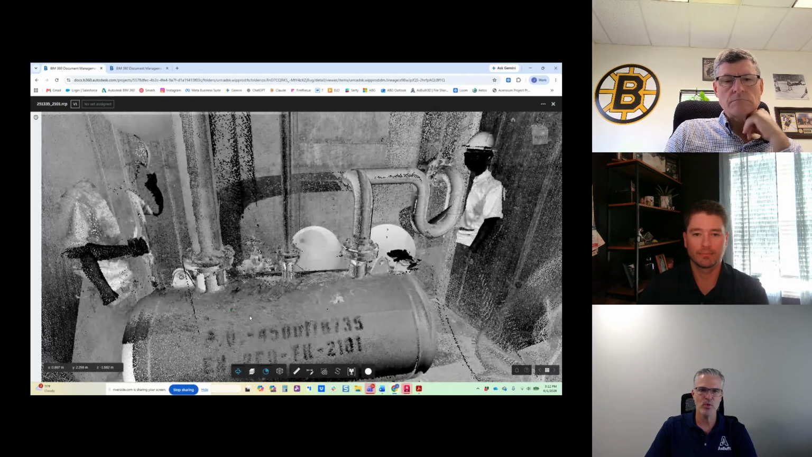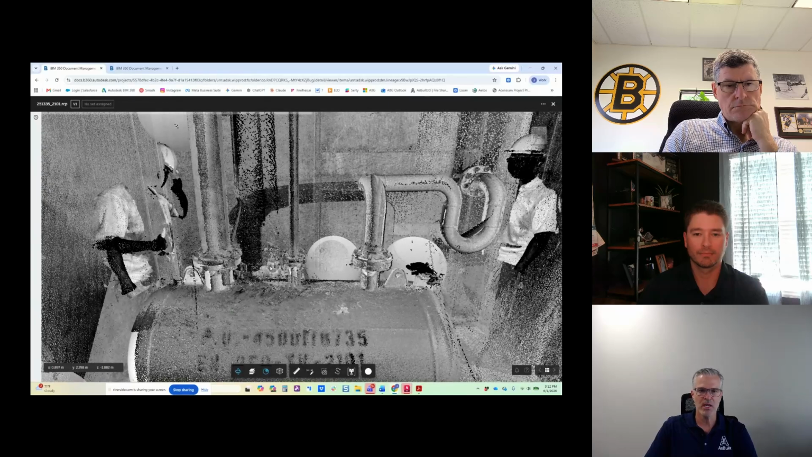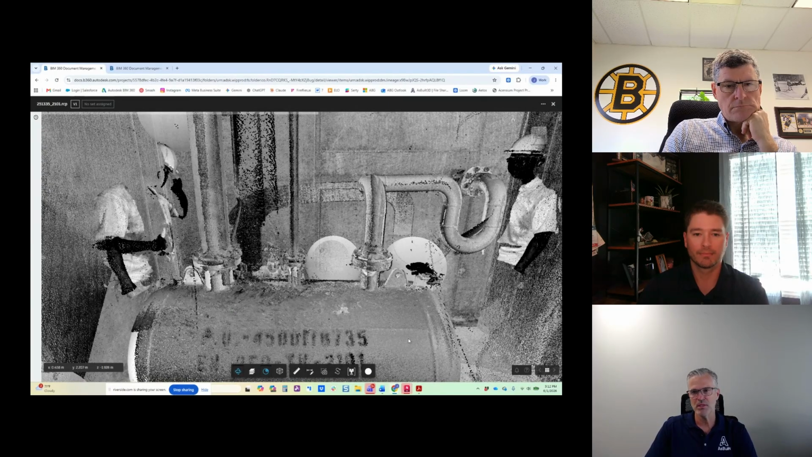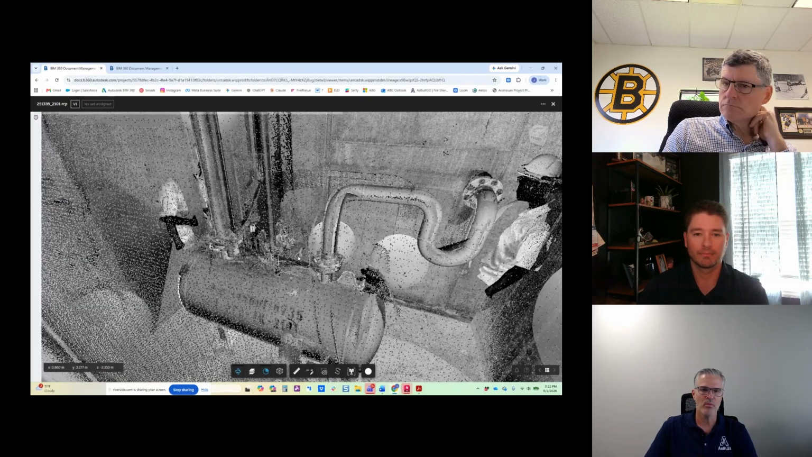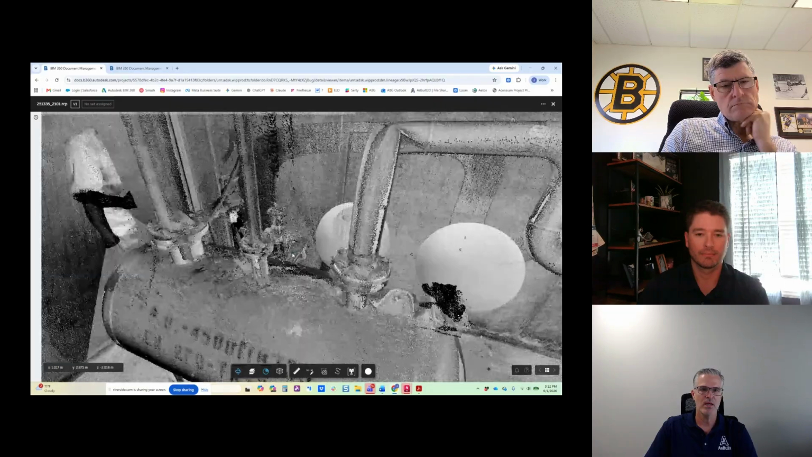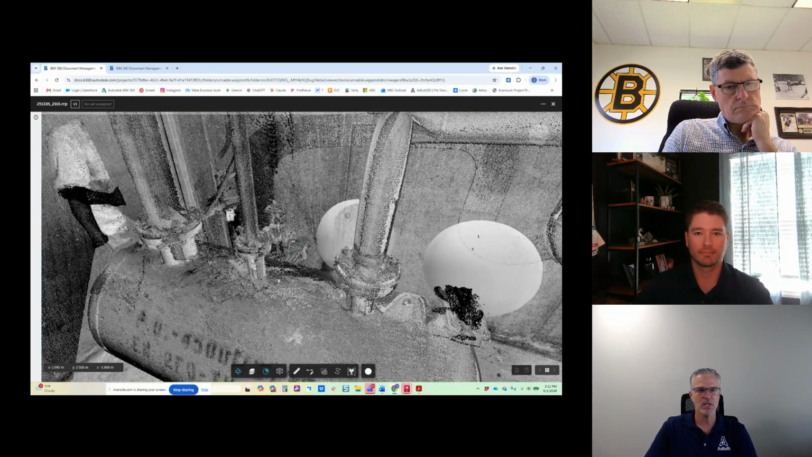But the things we were interested in this project were our piping connections to this tank, the overall tank dimensions, not only the tank, but the vault. Then on the back side, we also had some level indicators. So we were in a very tight space between the wall and the edge of the tank.